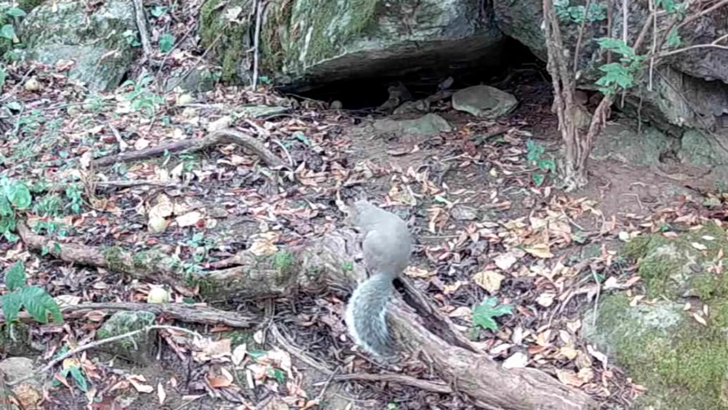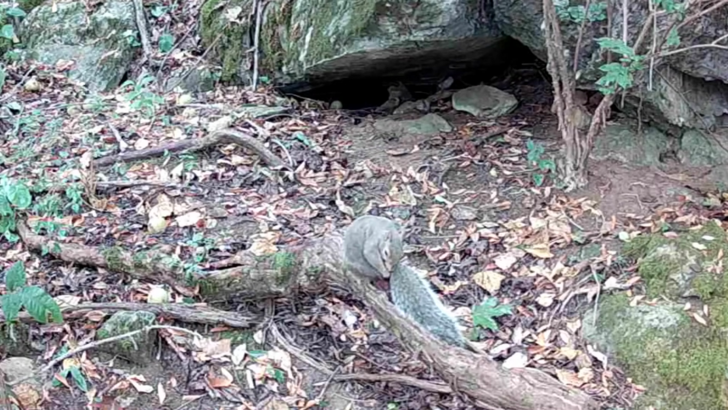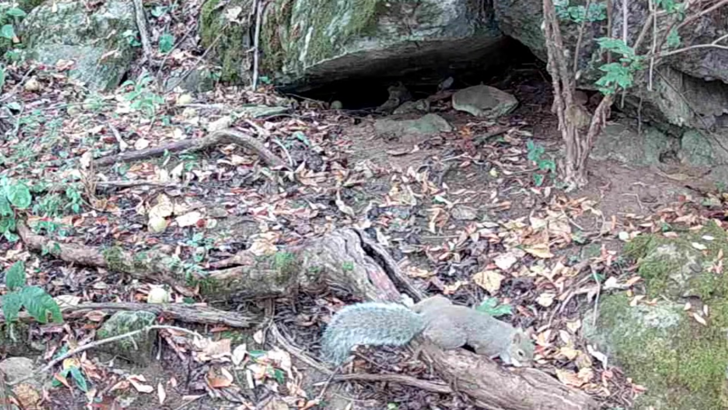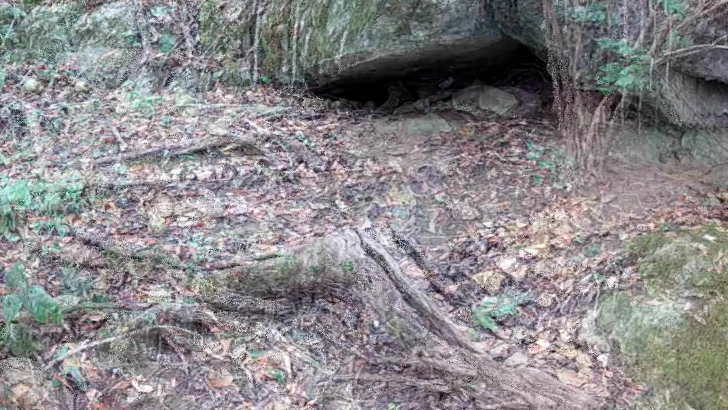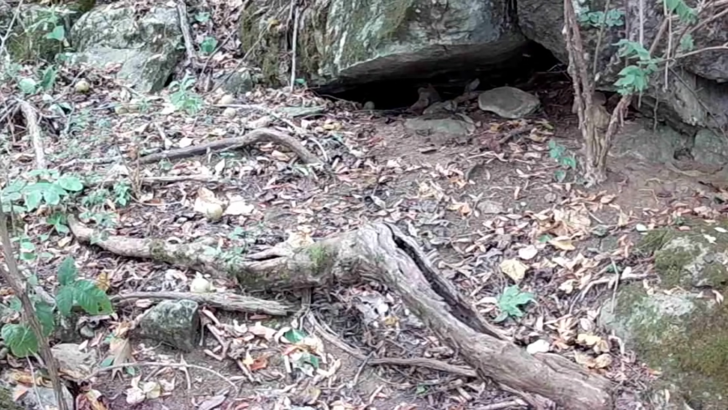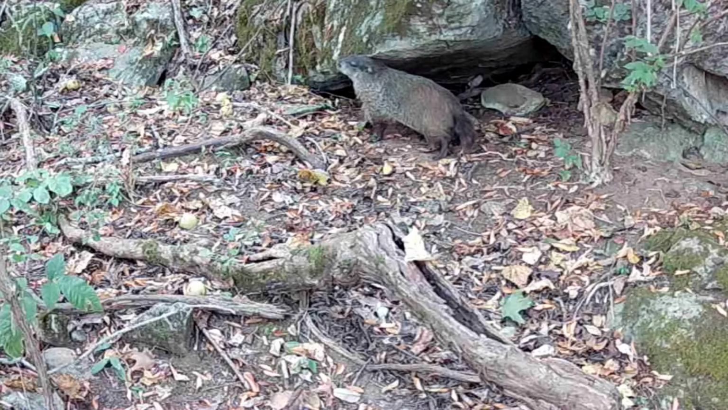And up at the rock, little Ricky's favorite perch. He loves to just sit on it, eat his lunch, whatever. And old Dirty Dan, he's going out for a stroll. But he comes back, checks the scent.